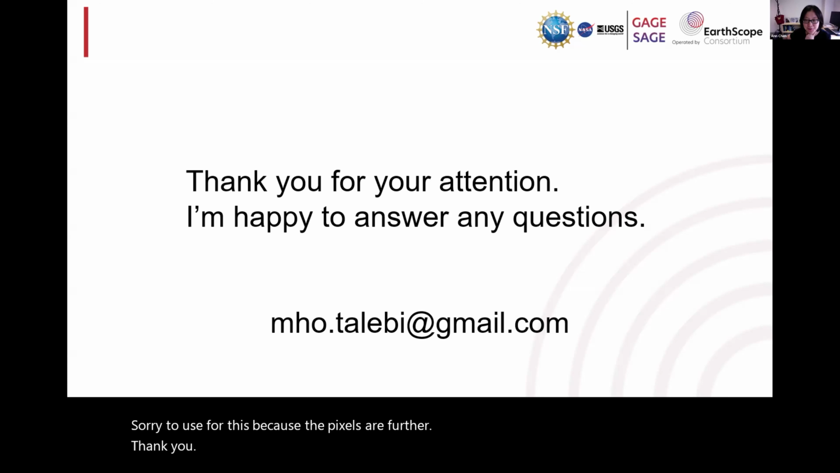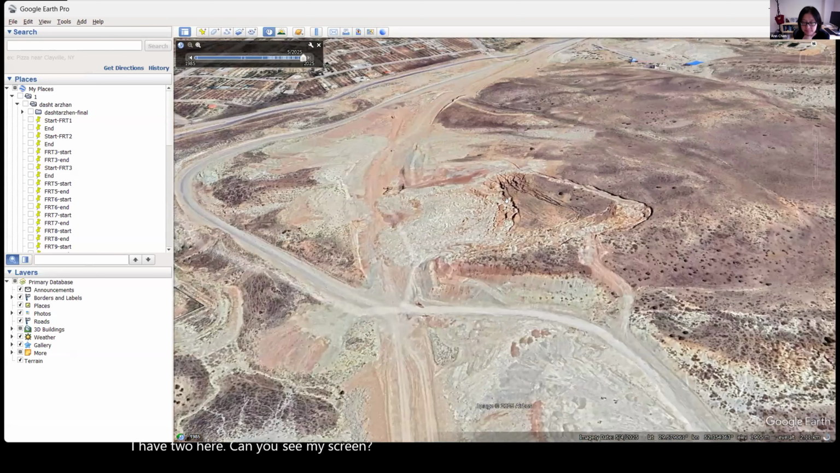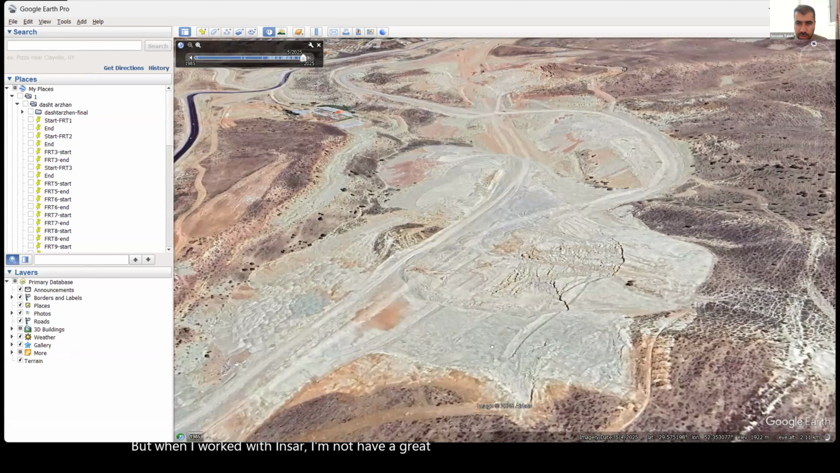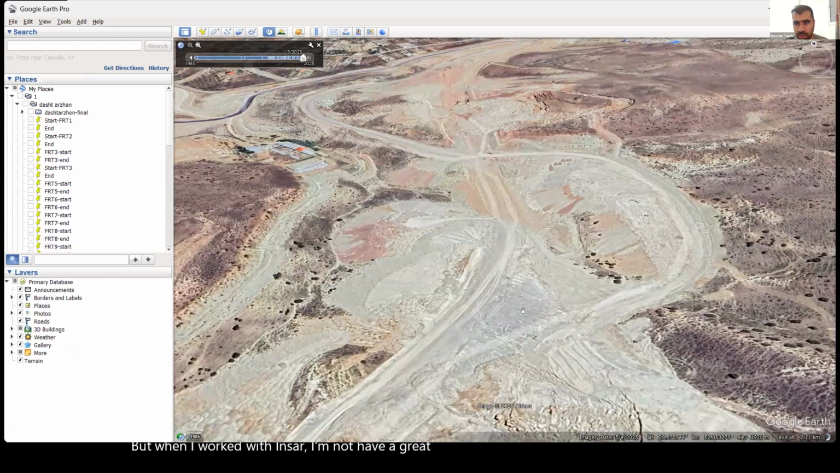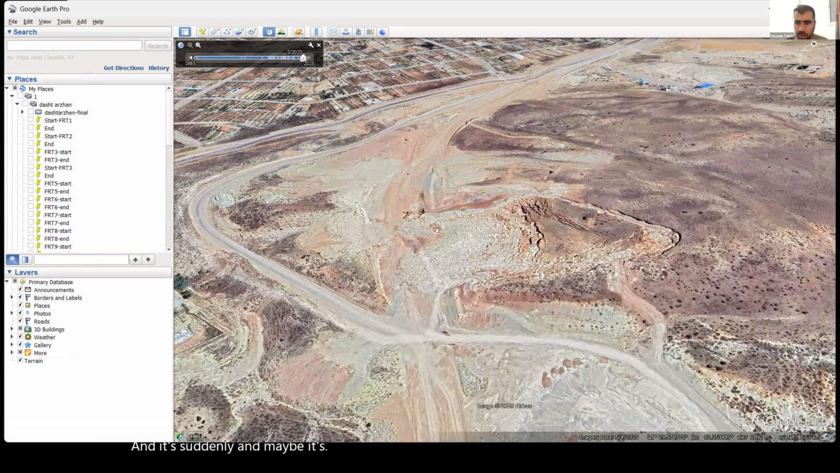This is great. So we'll move to our next speaker. And excuse me, can I ask a question? I have two landslides here. Can you see my screen? Yes. But when I work with InSAR, I do not get a great result. These two landslides happen suddenly, and maybe with NISAR we can do something like that, yeah, or no?